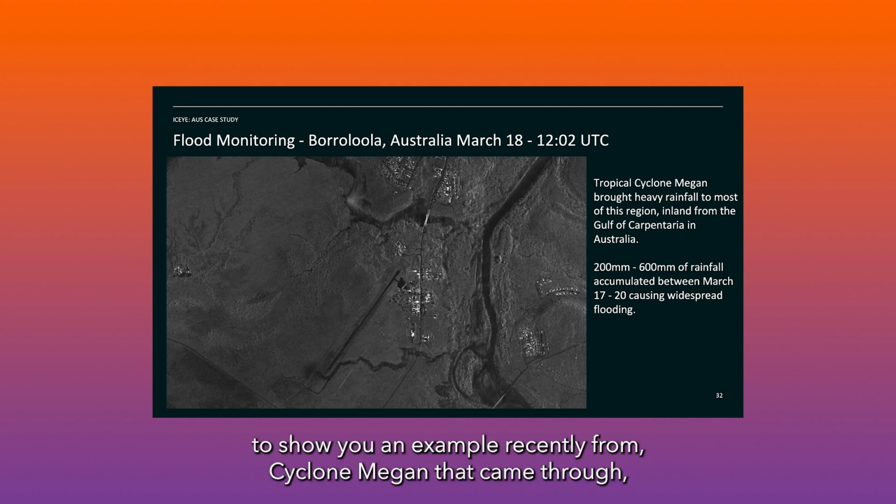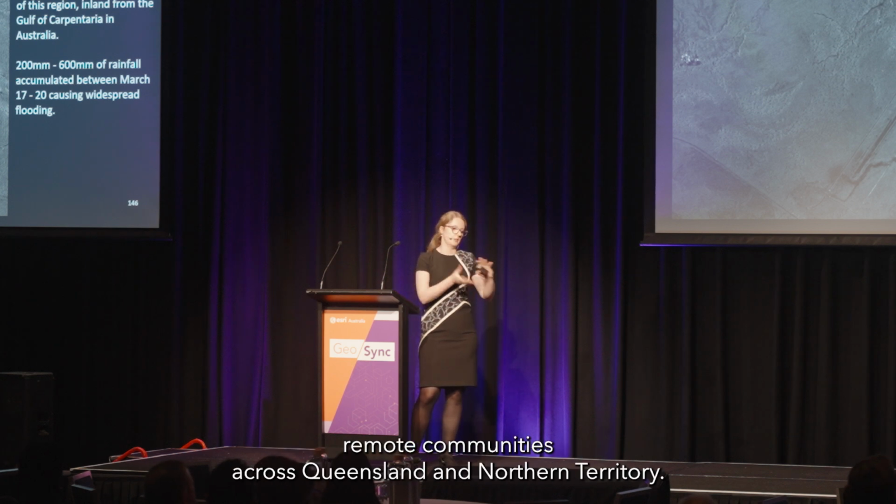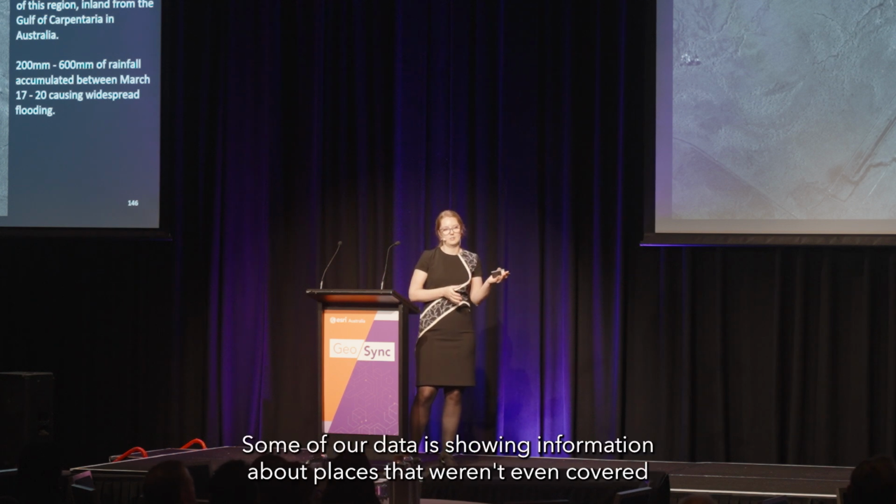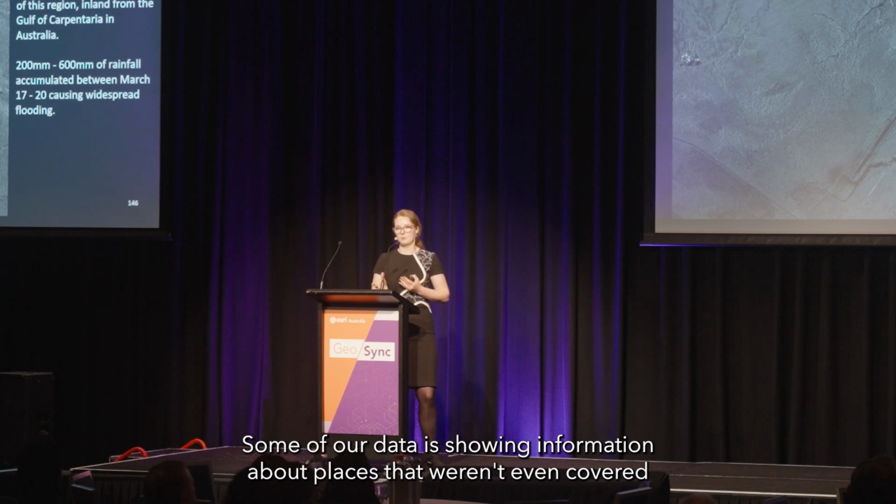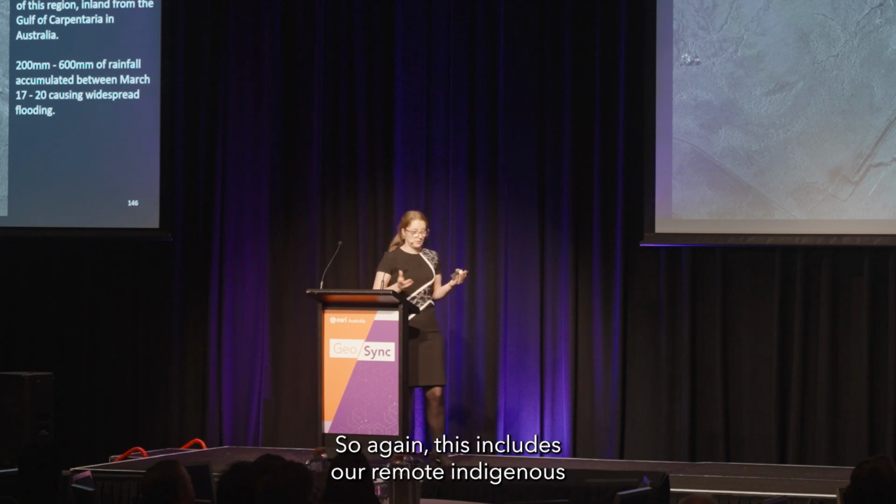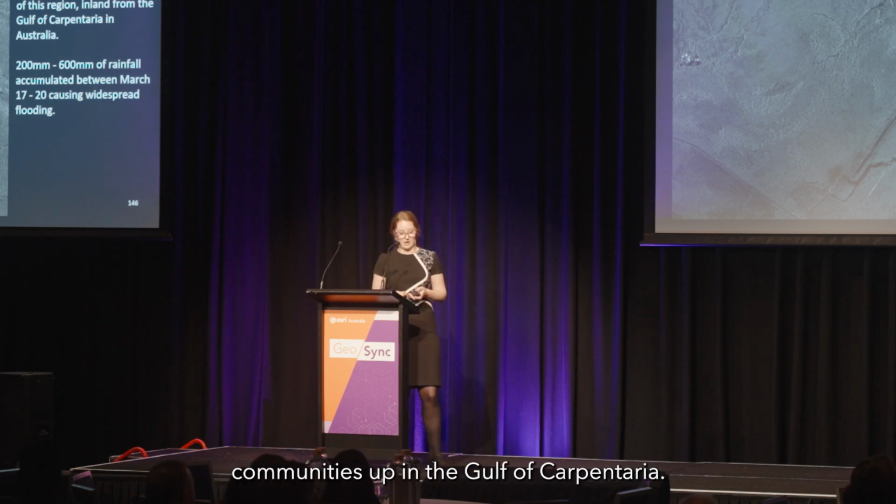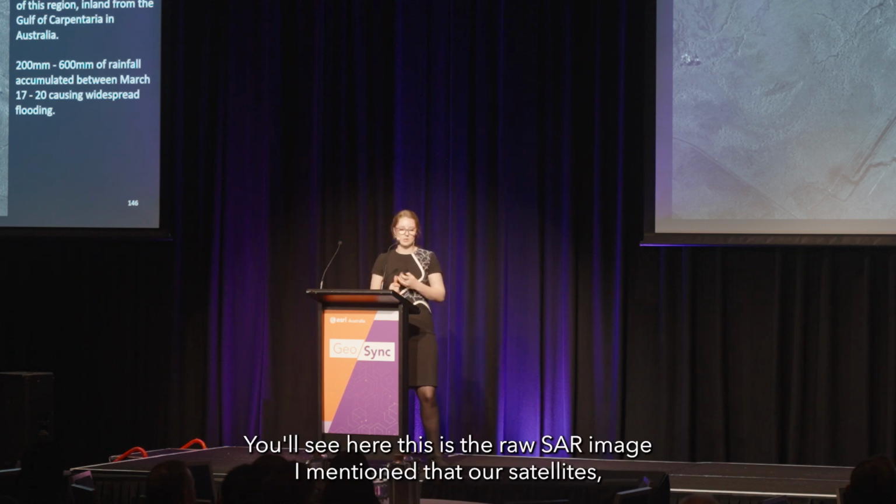And I wanted to show you an example recently from Cyclone Megan that came through remote communities across Queensland and Northern Territory. Some of our data is showing information about places that weren't even covered through previous data sets before. So again, this includes remote Indigenous communities up in the Gulf of Carpentaria. You'll see here, this is the raw SAR image.